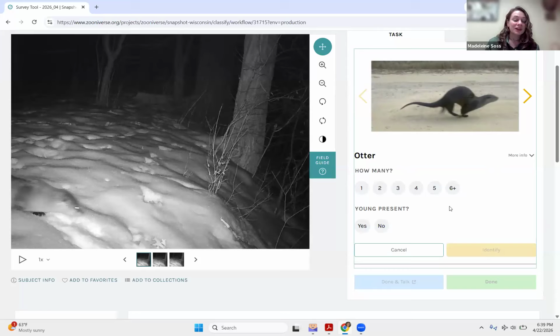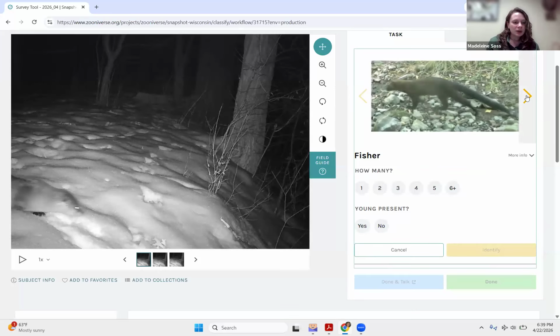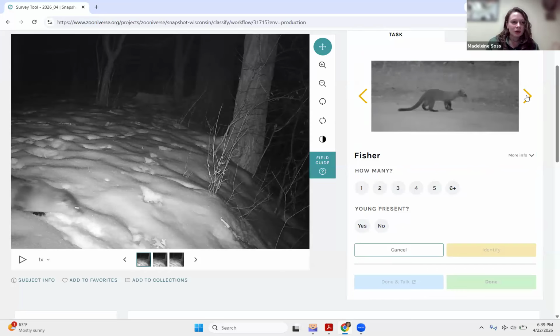Even though they're absolutely adorable, they're vicious predators. One thing you want to notice about fishers is they tend to be very furry and darker colored. You can't get a good glimpse of the tail, which makes it kind of hard, but fishers have a really long tail that's the same length as their body, if not longer.